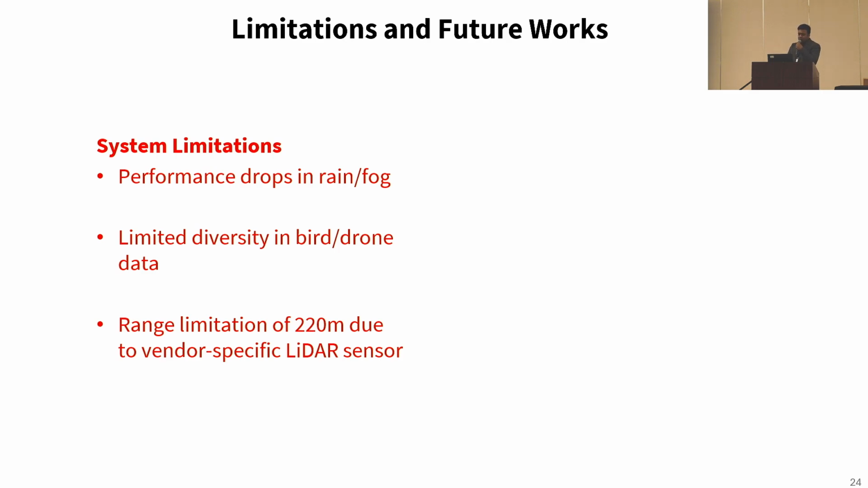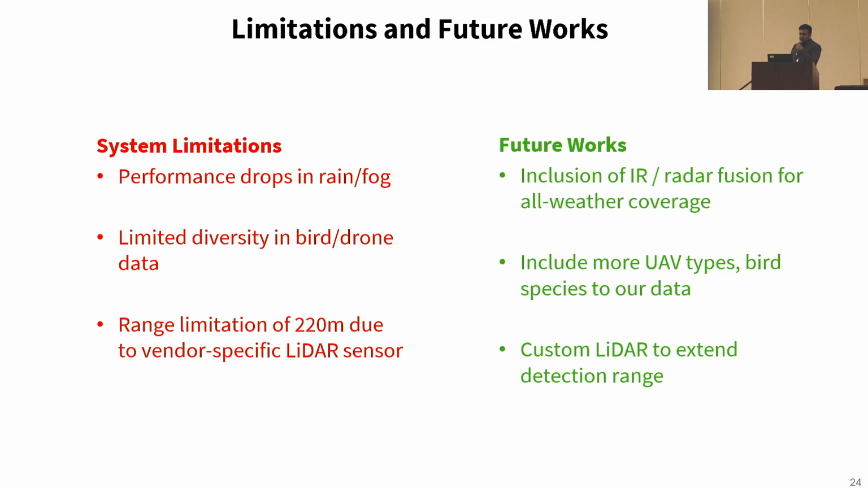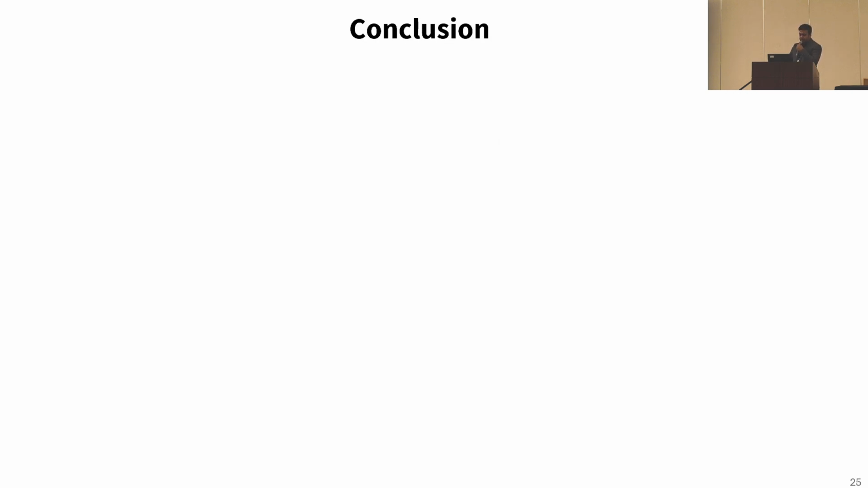And to overcome these limitations, in future we are planning to accomplish these goals. The first one is including either IR or radar fusion for all-weather coverage, including more UAV types and bird species in our data, and using custom LiDAR to extend detection range.